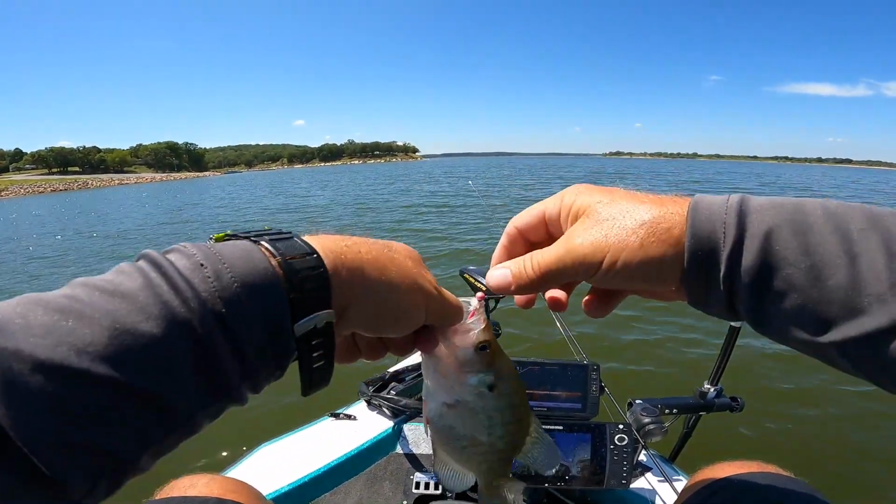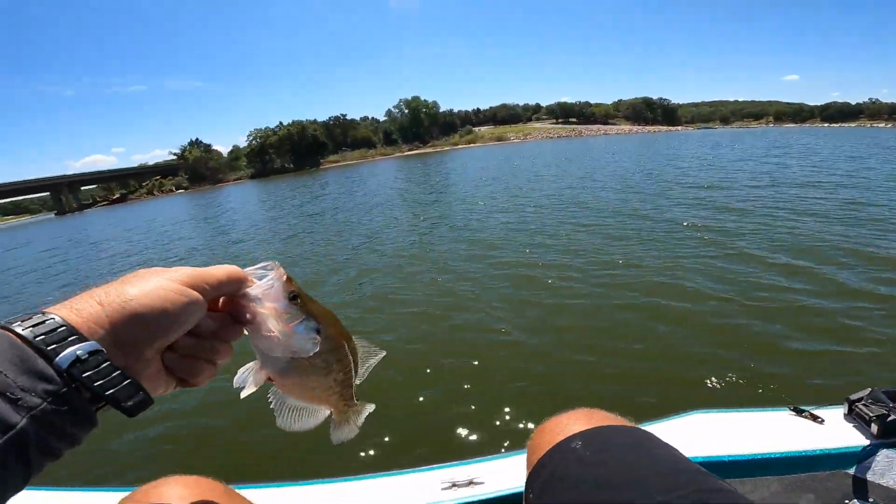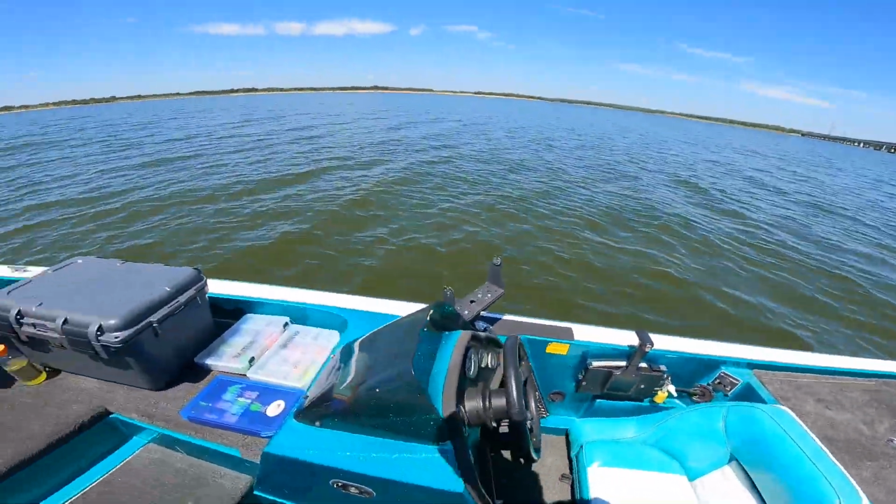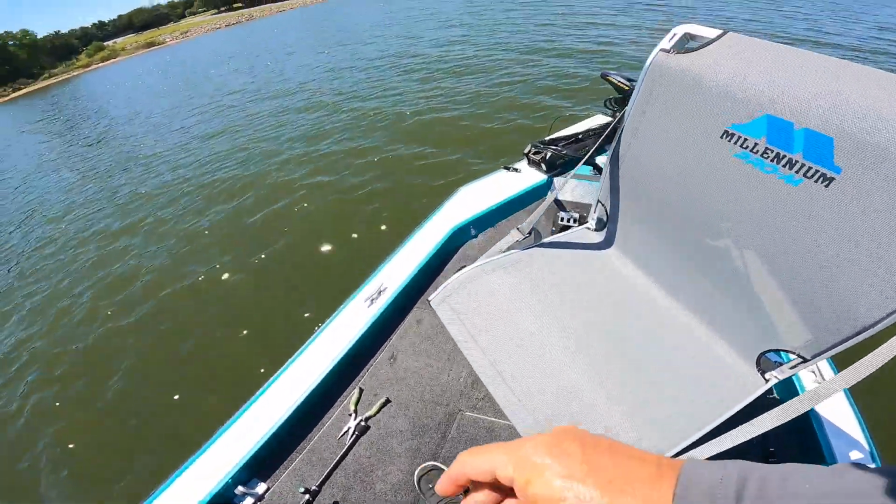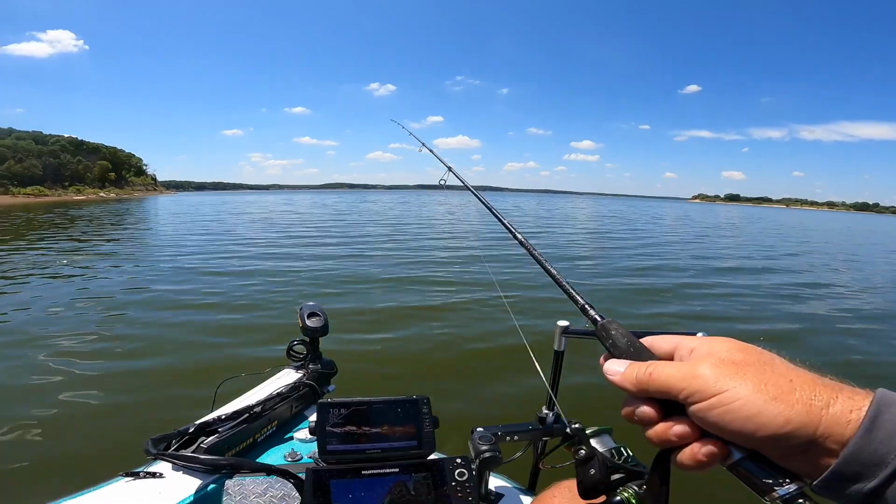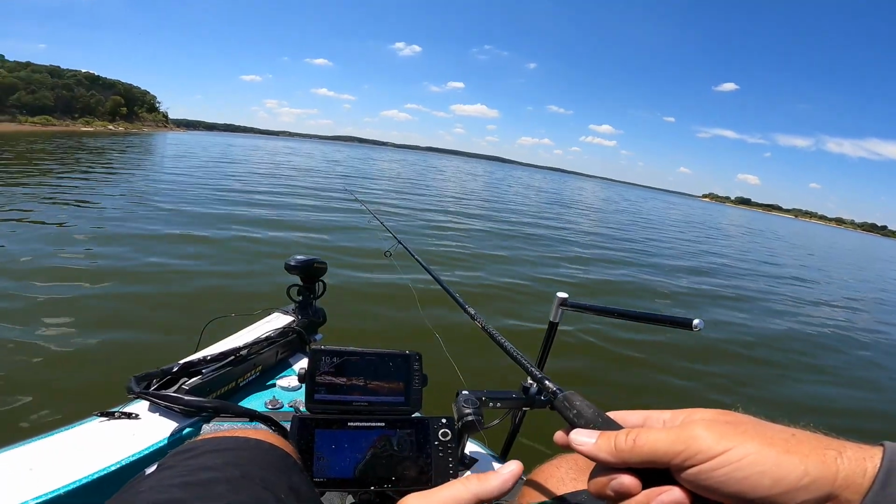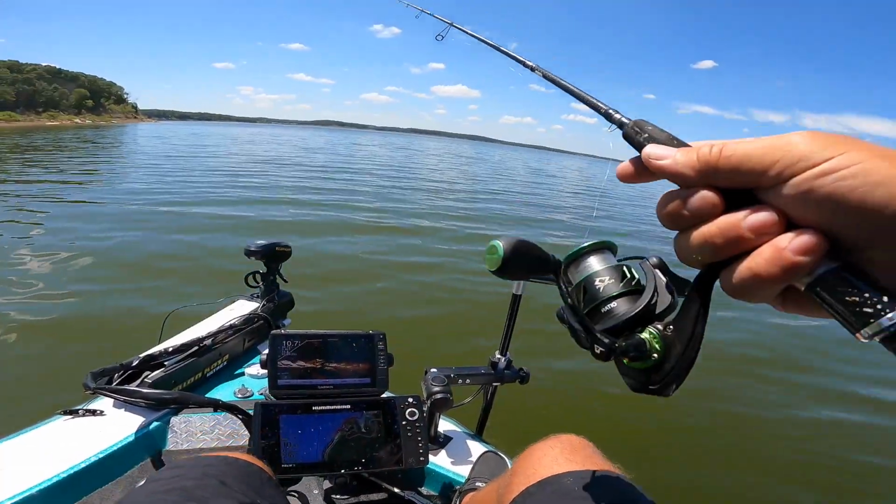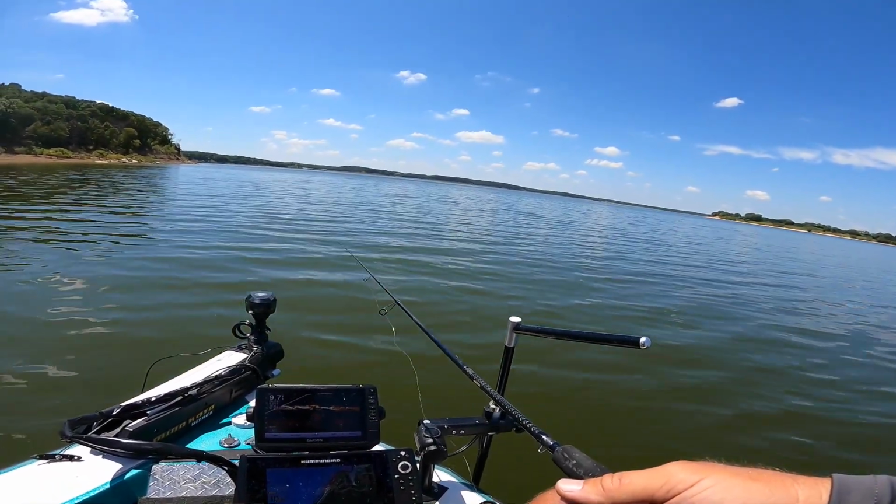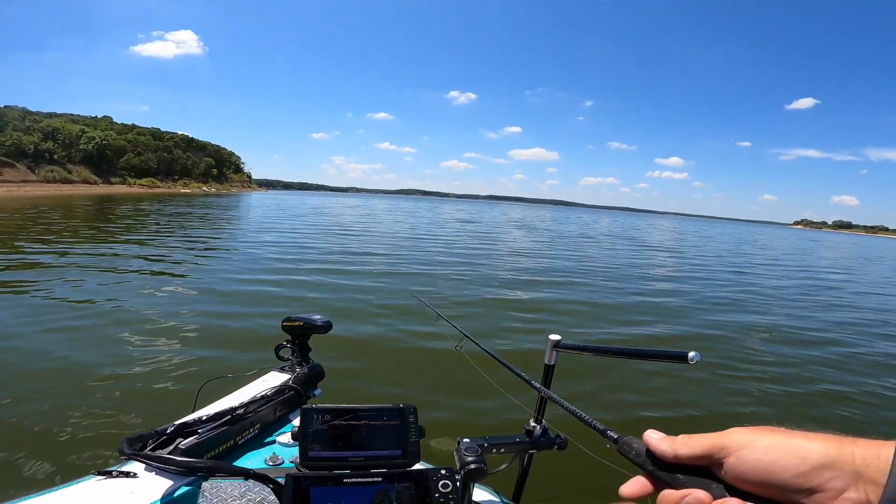All right, we marked these piles and I think we've got 12 fish in the live well. That's half a Texas limit anyway. I think we ought to probably move around and find some other stuff. I don't know what that is, but it looks like rocks. Looks like major rocks. Let's see if I can get down there and jig anything out of there. Usually you don't see a lot of rocks out here. This is a real sandy lake.